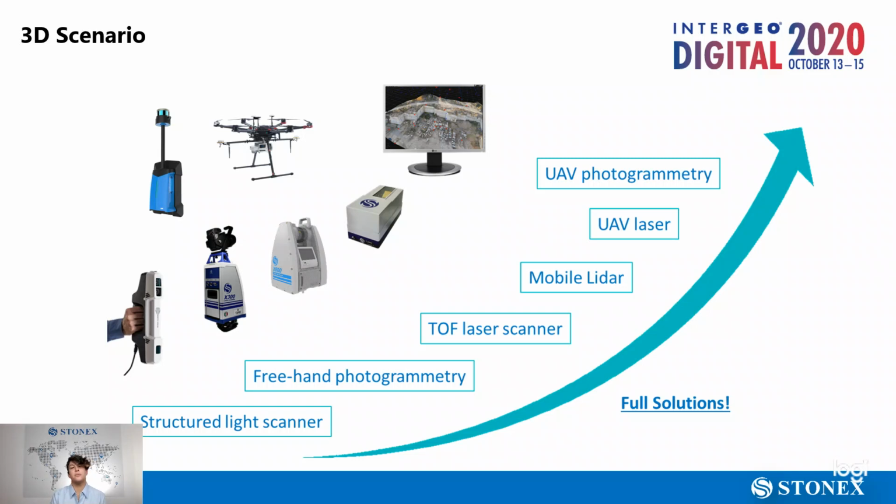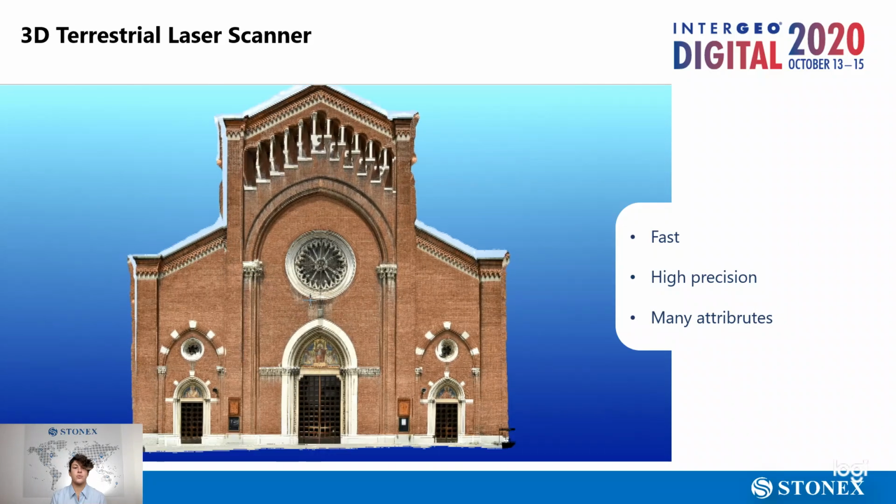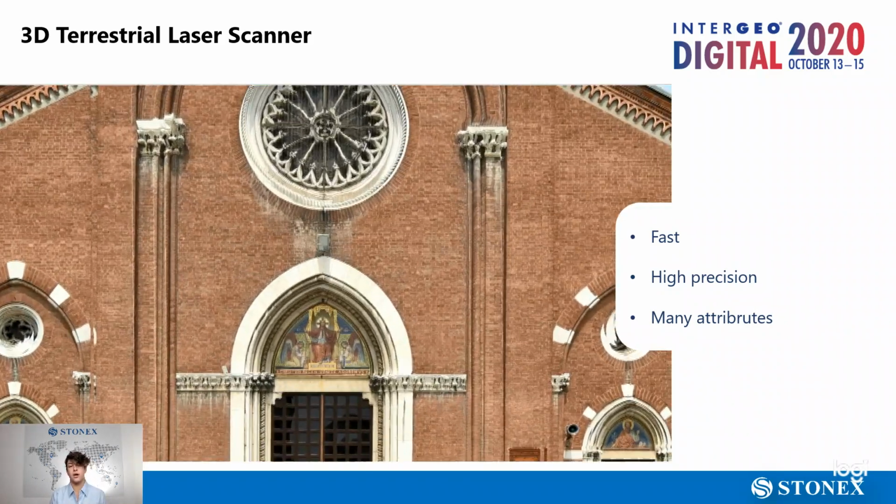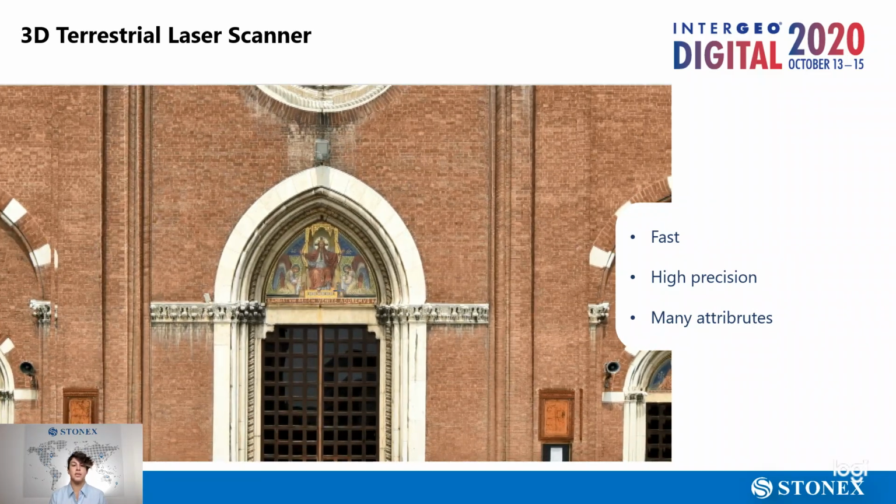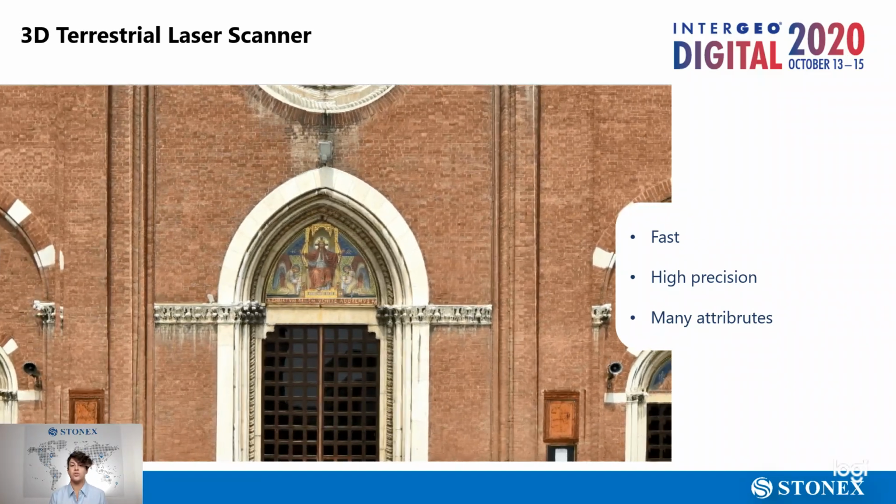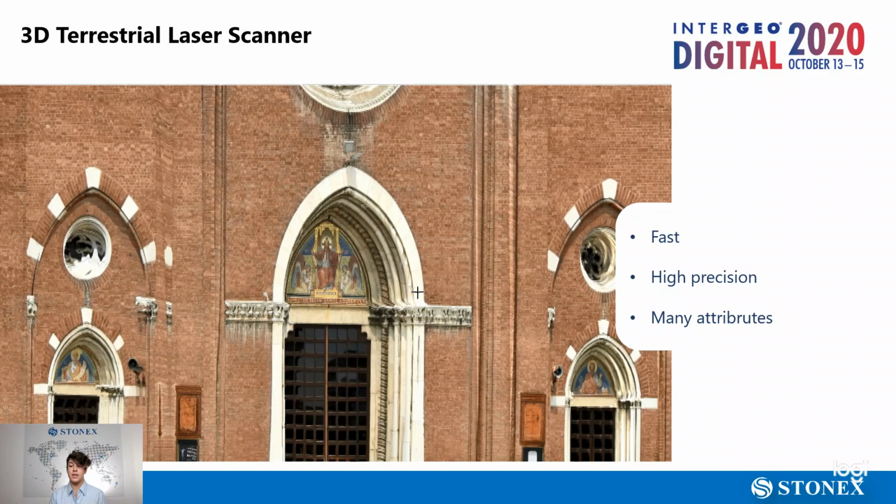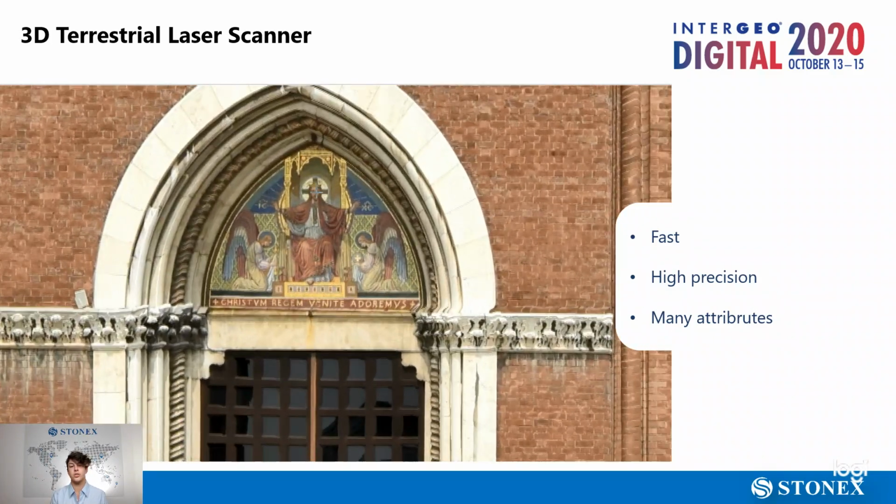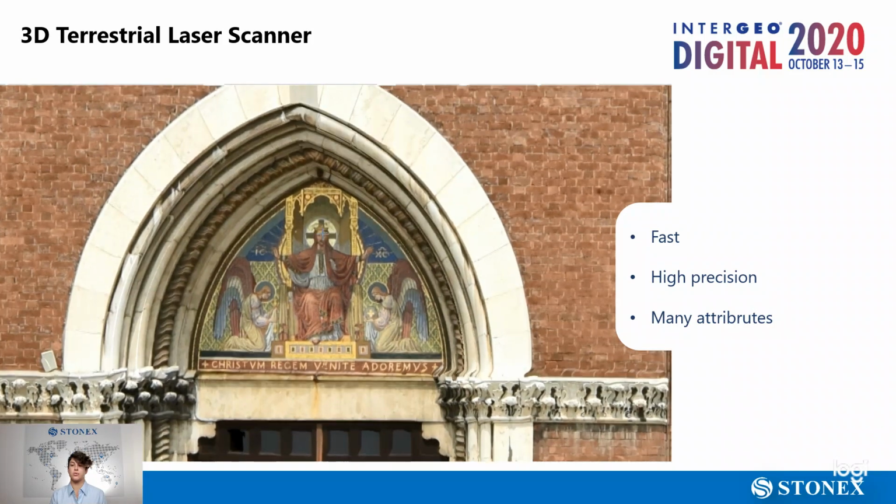Here are a few of the many 3D technologies available. The terrestrial laser scanner allows you to quickly survey an area with high precision. In a few minutes, you have a 3D model with many attributes like reflectance, inclination of the walls, and the color as well, thanks to the pictures.